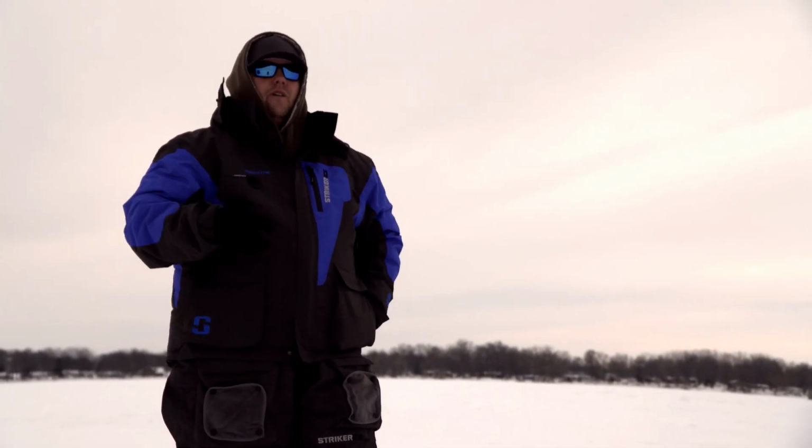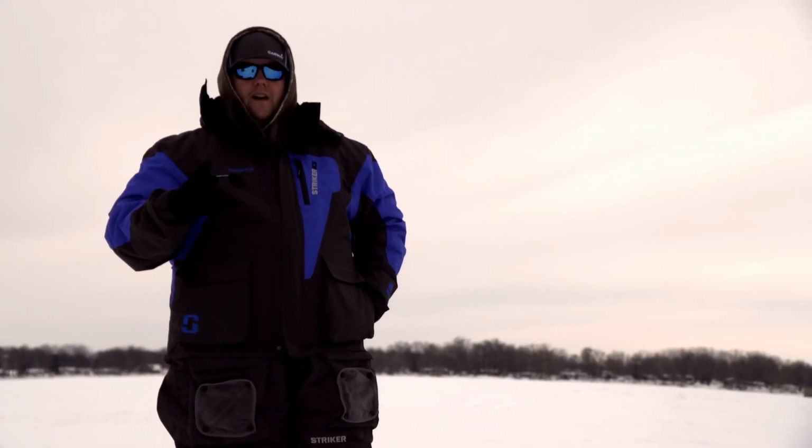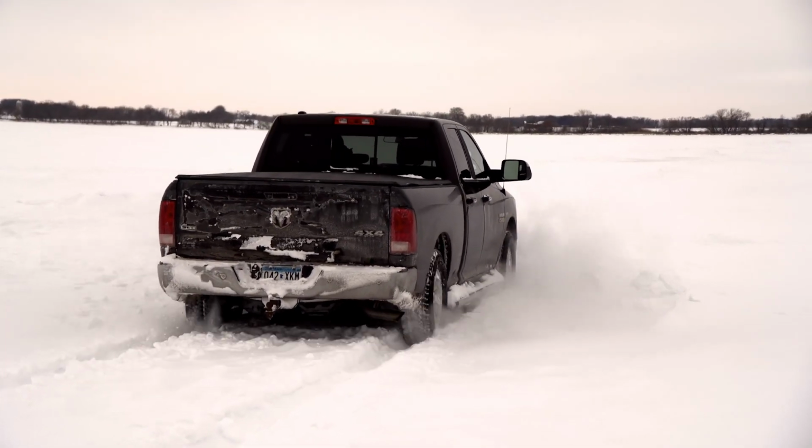And we knew they were out on the main lake. The snow is really deep out here, so it's been kind of hard getting out here. We were stuck a few times. But we know the big fish are out here, so it'll definitely pay off.